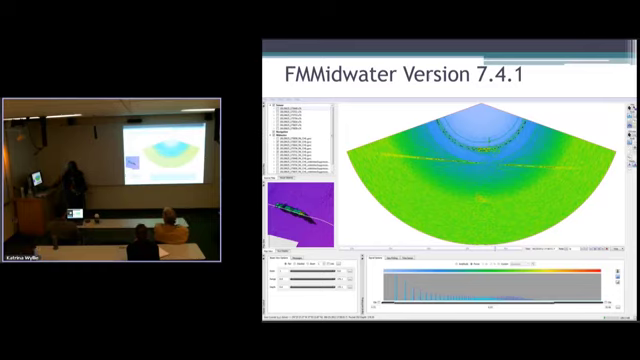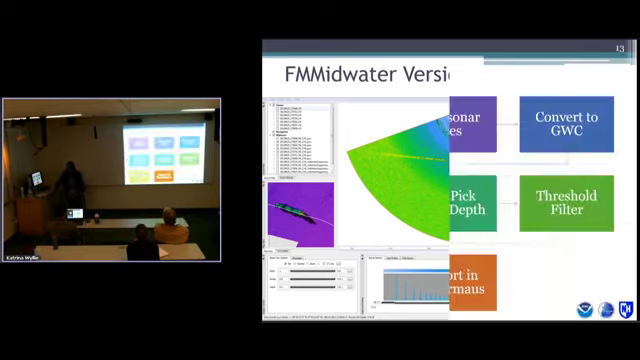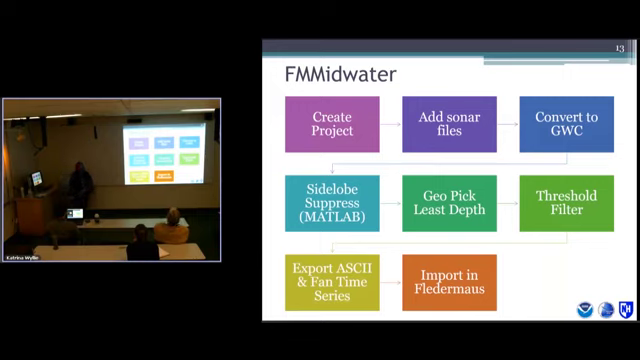The general workflow is on this slide, and I'll just go through it quickly. You create a project. You add your sonar files. Convert to GWC. GWC is generic water column format. So on this step, there's a few options that you can select. Particularly for Reson data, this is where I downsampled in time by 4.